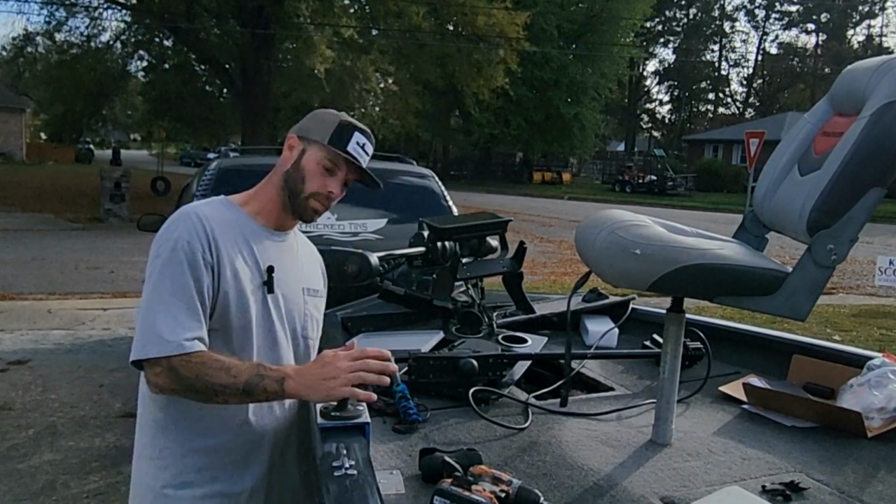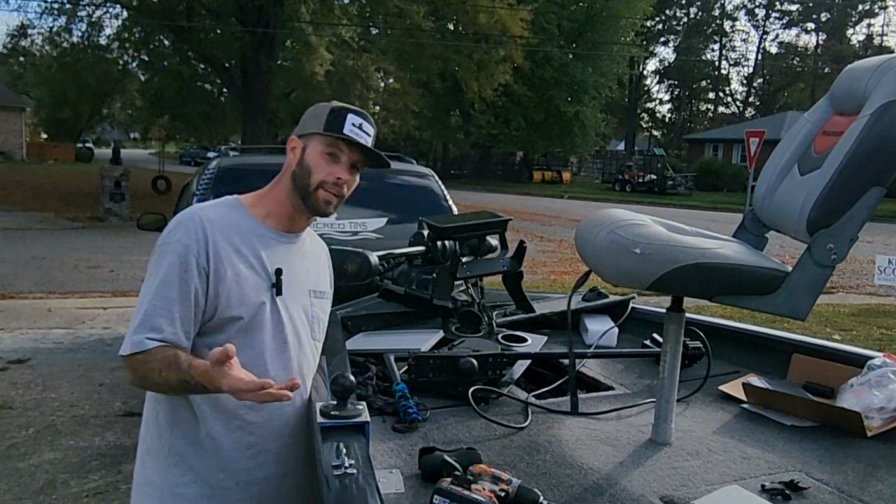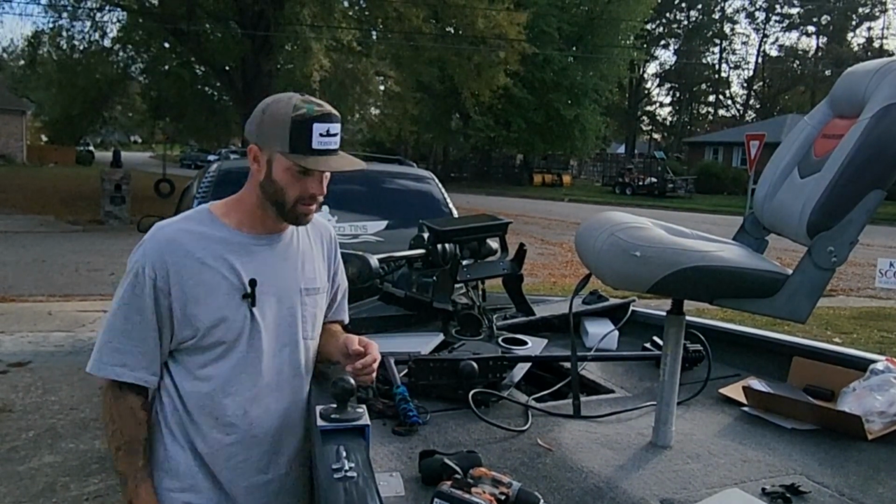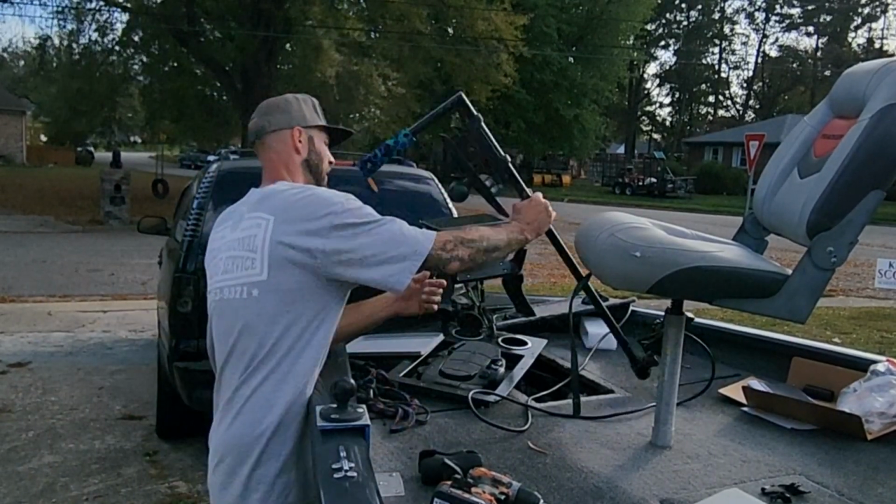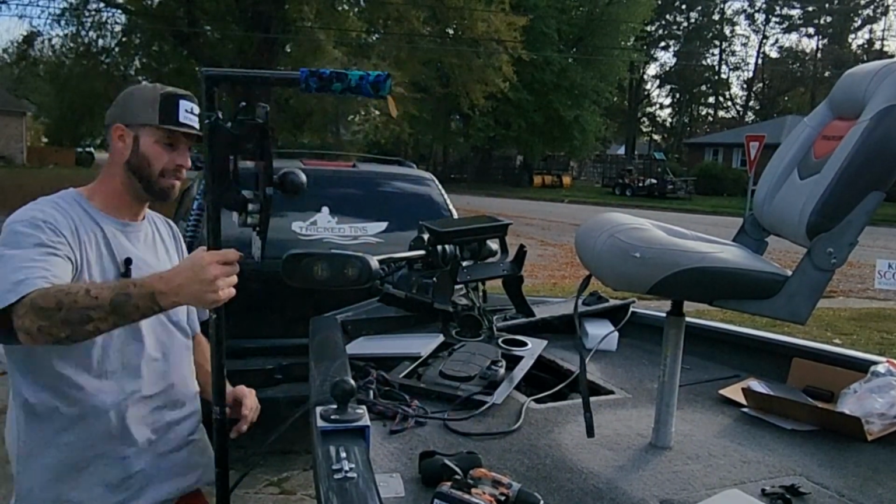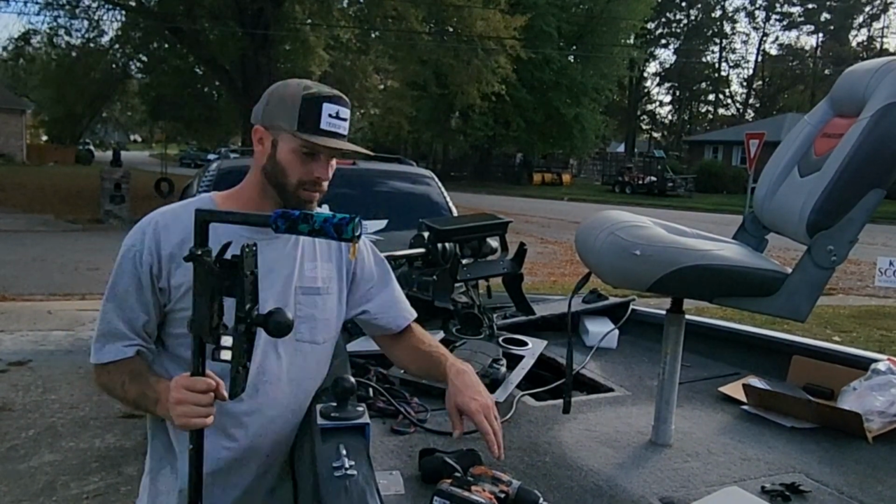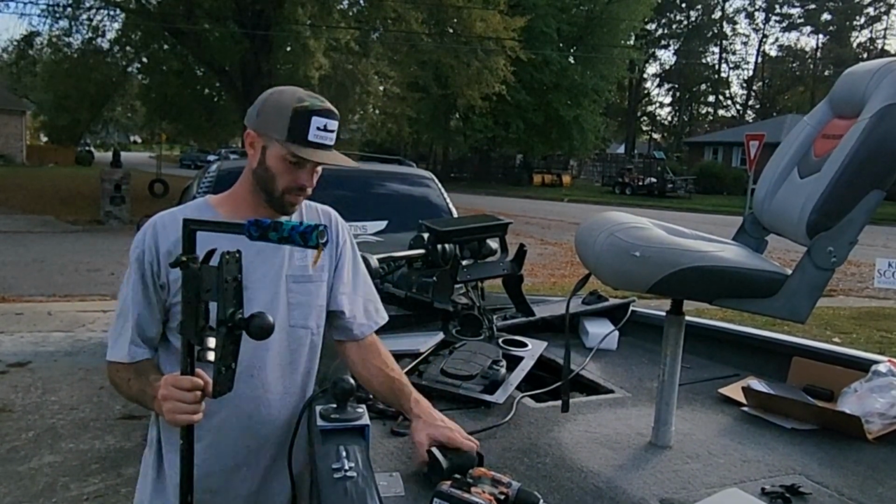Yeah, it's perfect. And it's got some pushback on it that way. It's only an 1/8 inch bracket, but once this thing's deployed and hanging over the side, it's going to be tight. It's going to be awesome. It's getting windy as crap out here.